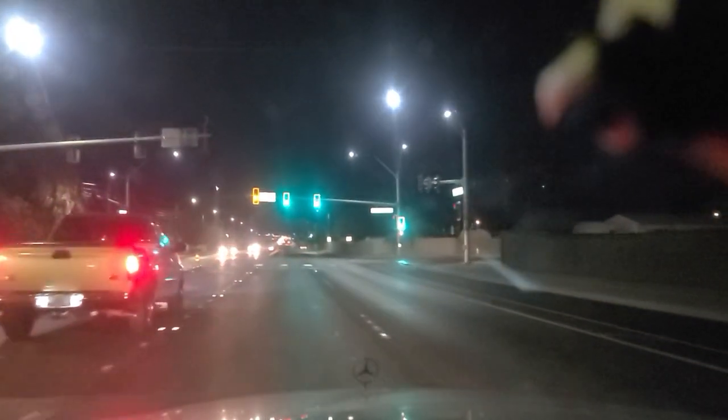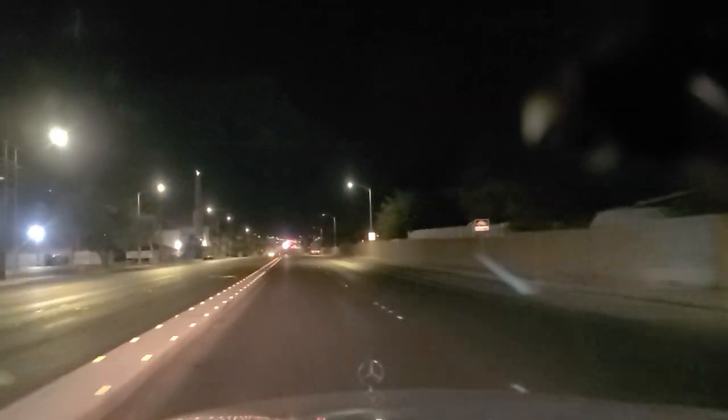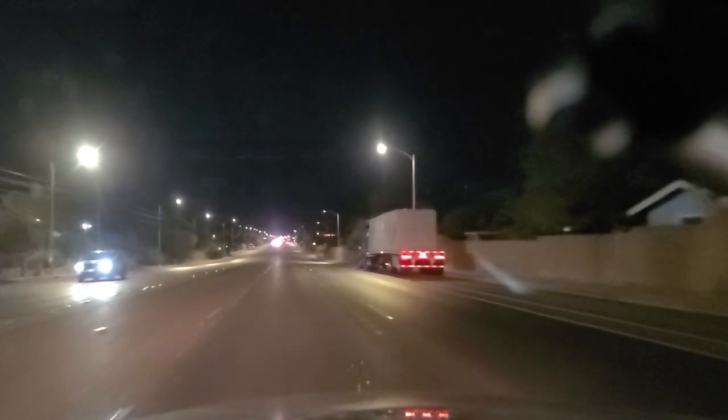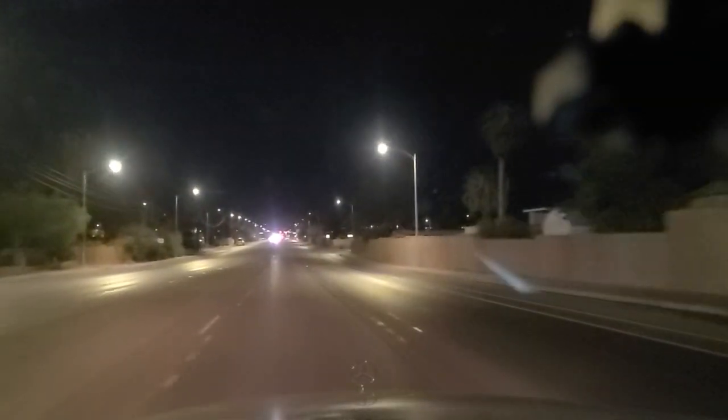Current temperature outside reads 115 degrees Fahrenheit. It's always hotter on the east side of town than it is just about anywhere else. And they say that's because of the heat island effect, right? There's not enough trees on the east side of town. It's an older part of town, so they say that because of that, it remains hotter. It gets hotter and stays hotter throughout the course of the summer.